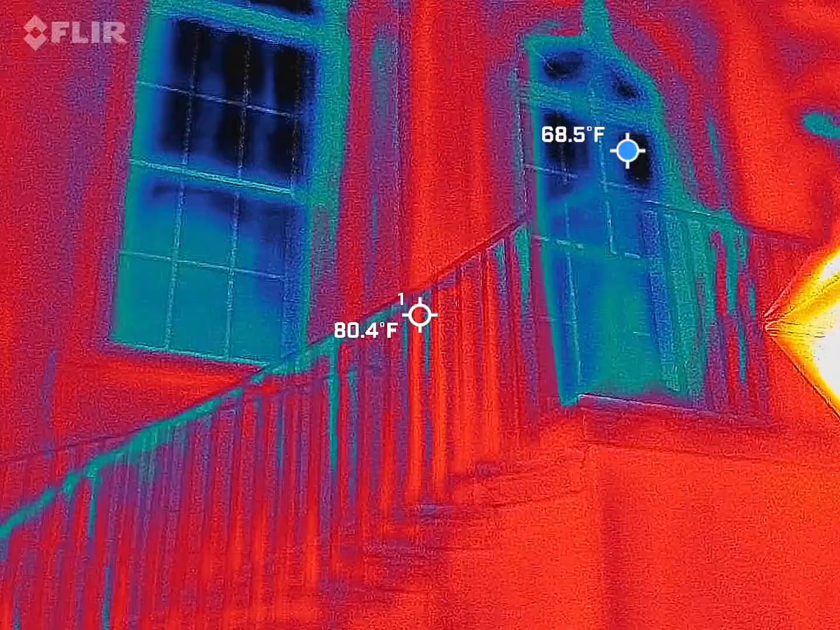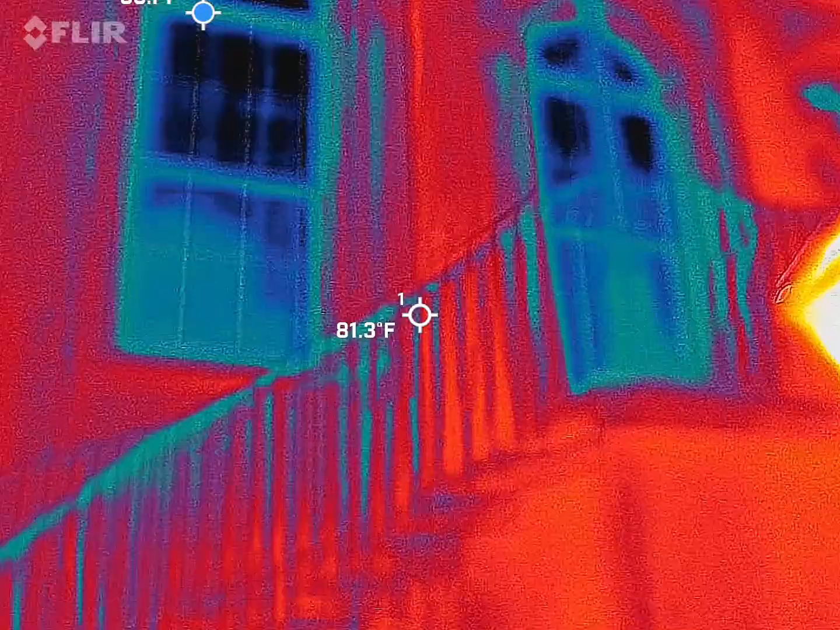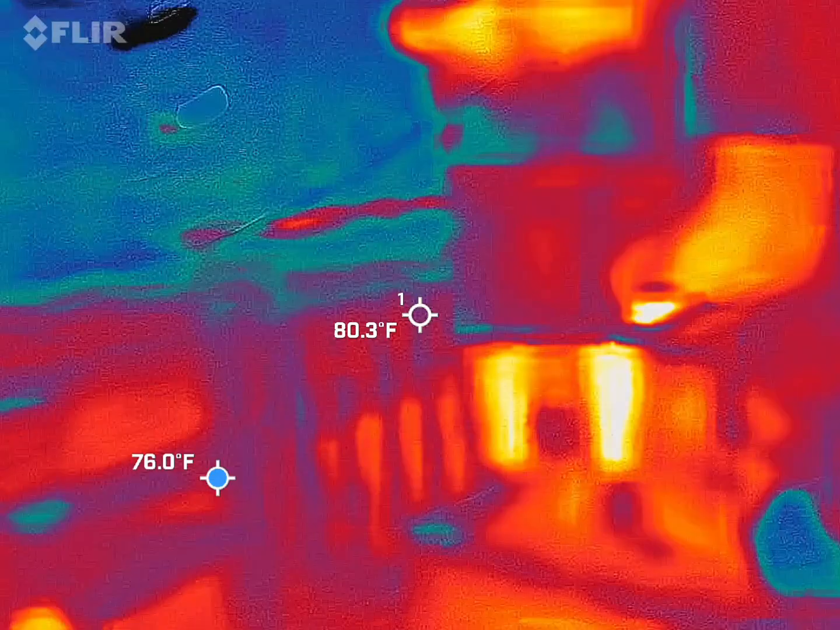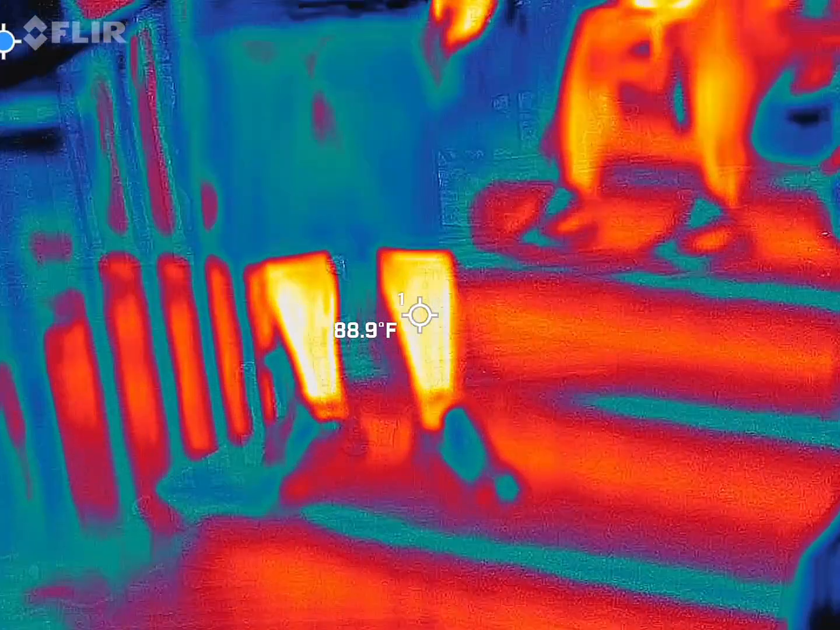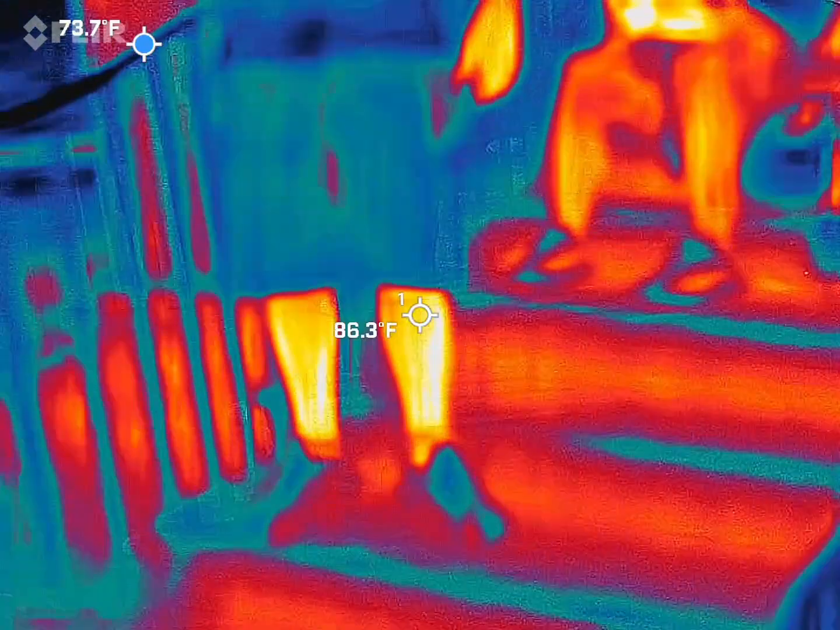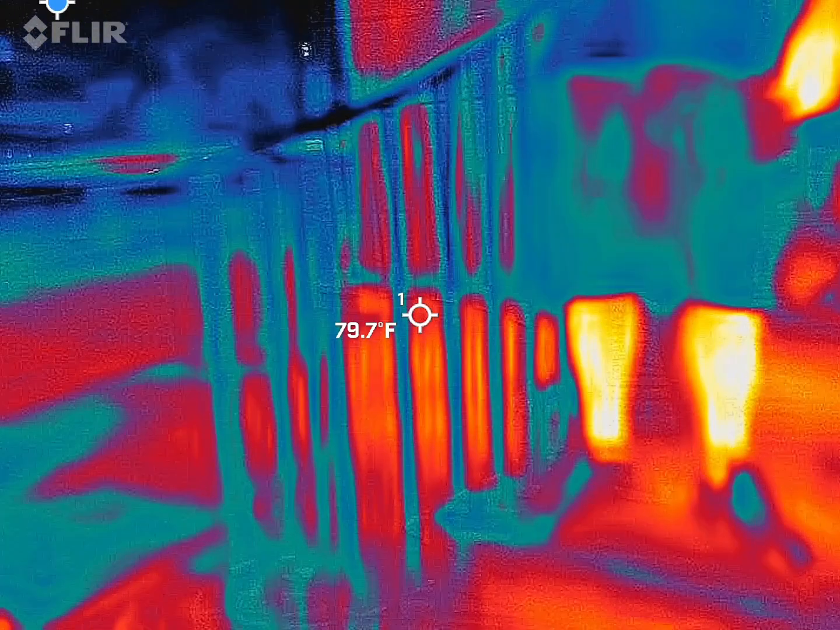All right, Chip, give it up. Hear faint birds, so down here that could be anywhere. Bird? Yeah, just like a hawk and then a squawk and just chirping.